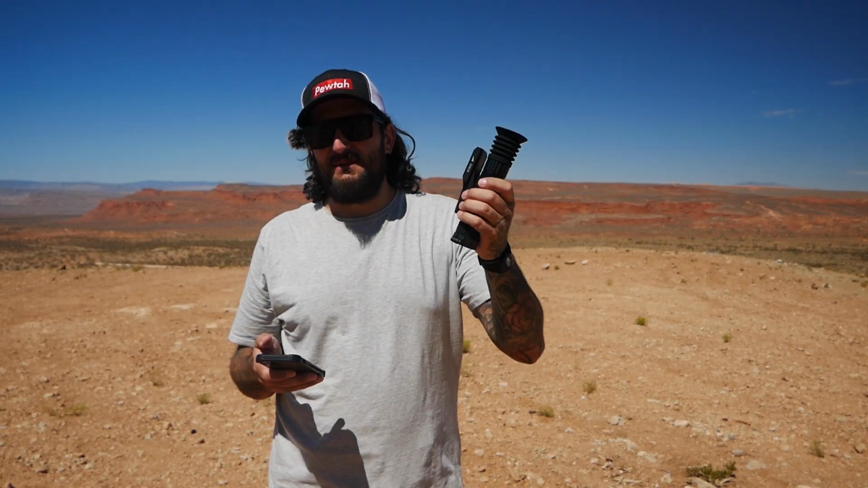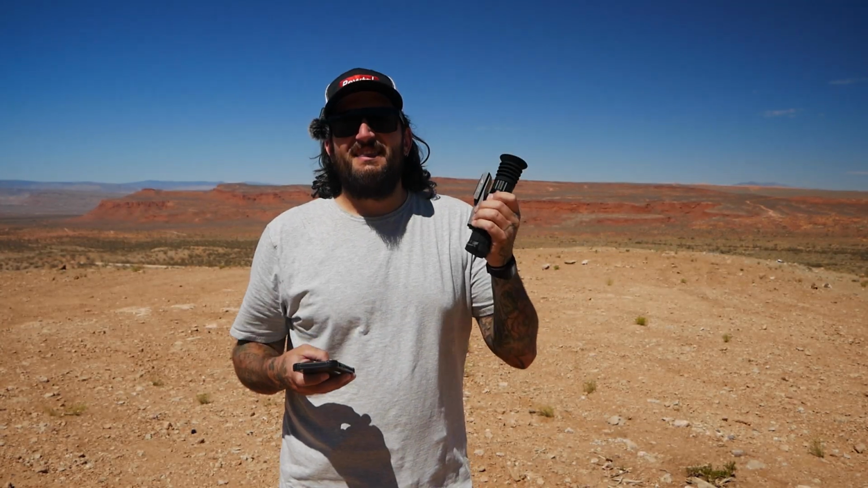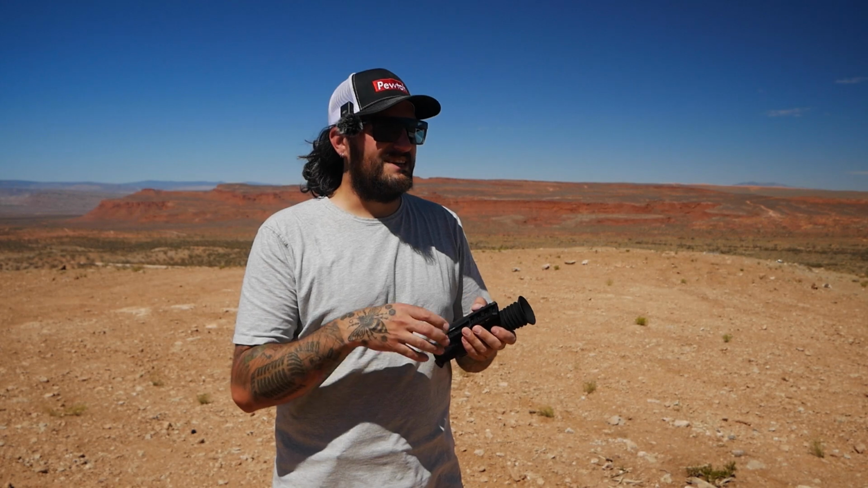So they do sell a more expensive optic. It's the HS225 that has a 1.5X on it, but that optic is $2,500 as opposed to this one being only $1,000. So is that price difference worth it to me? Definitely not, just for a 1X. But if you need a thermal for certain stuff, maybe spending the extra money would not be a bad idea if you could afford it.